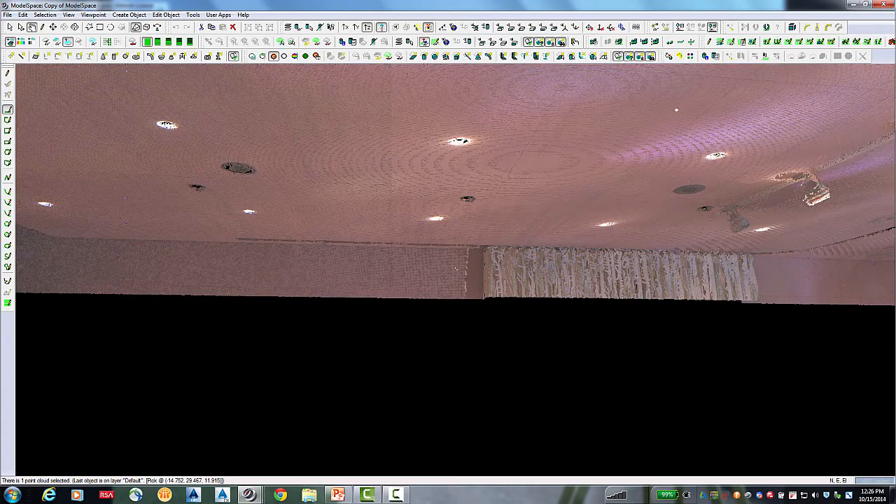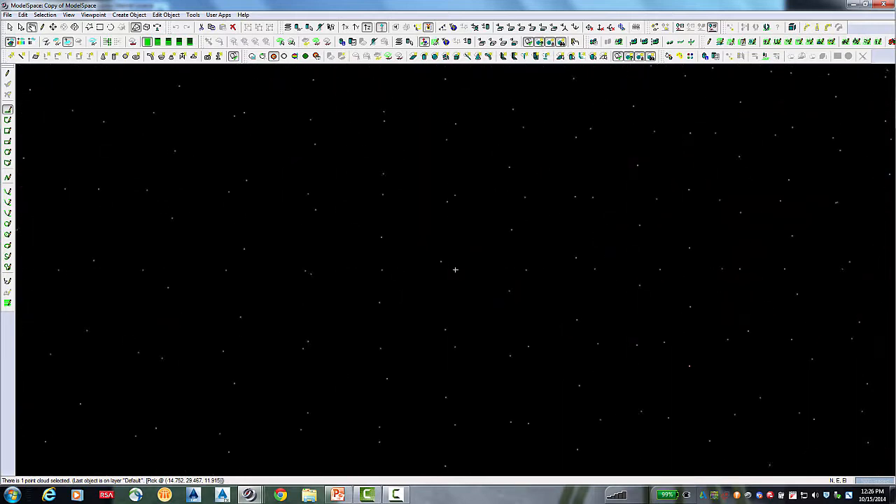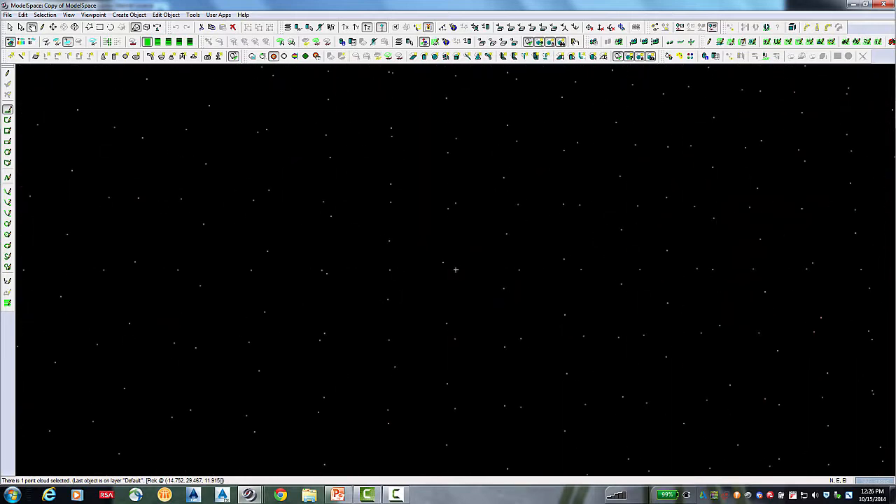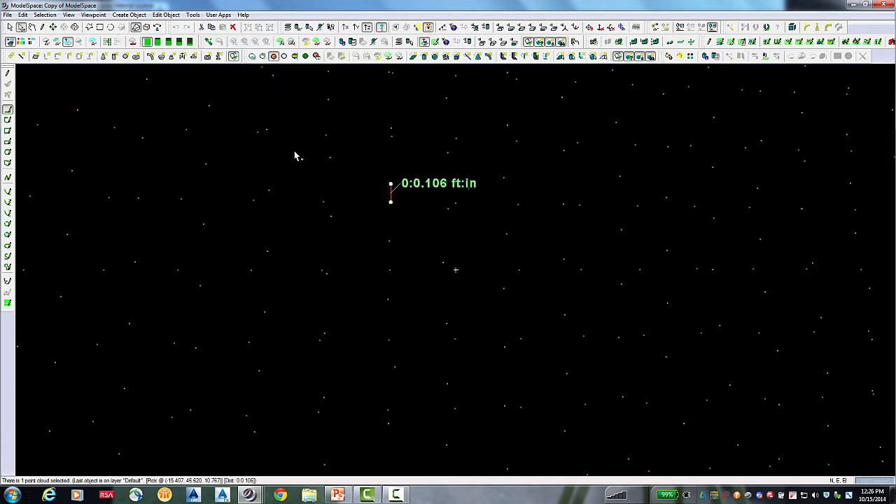And we maintain that by the scan head themselves only collecting data points that are smaller than 6 millimeters in point spacing. So, for example, if we want to check the resolution that we have on this wall here, I can simply zoom into the wall, collect 2 points, and then measure the distance between those 2 points.